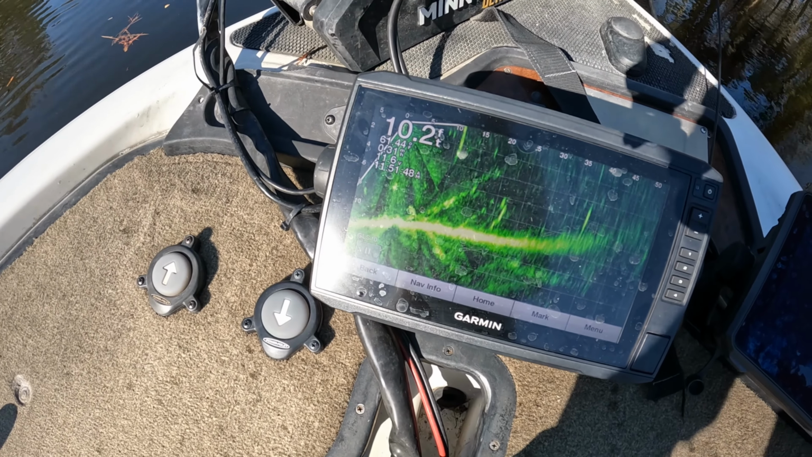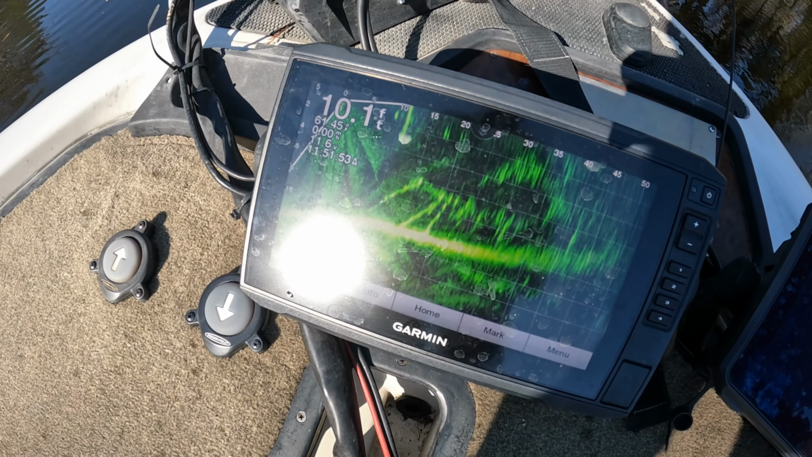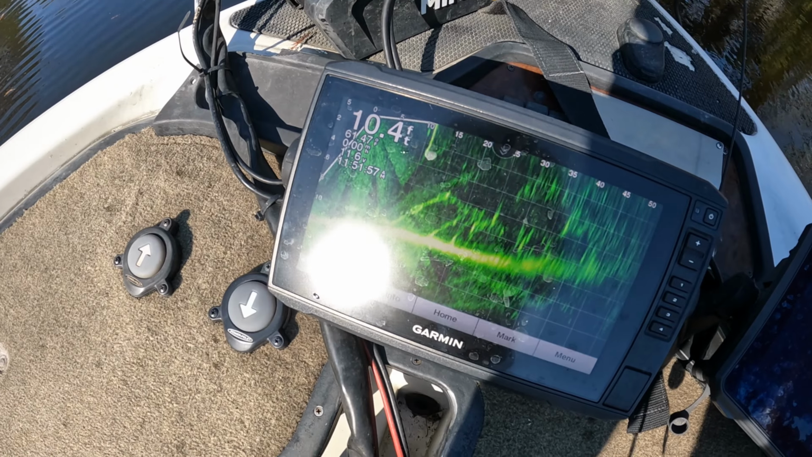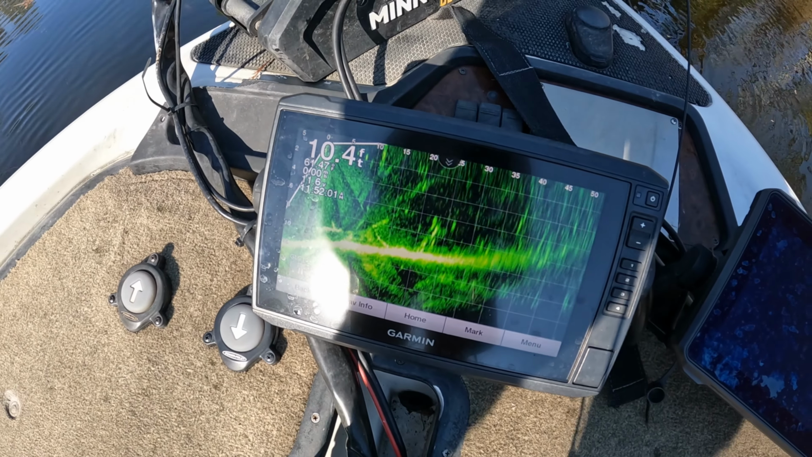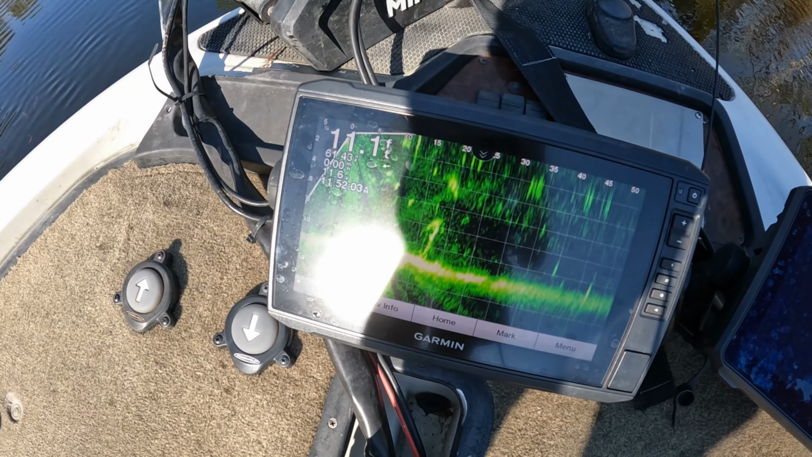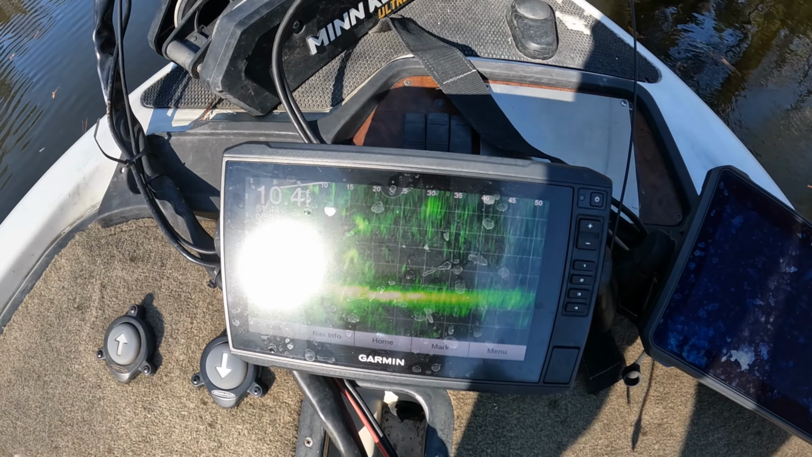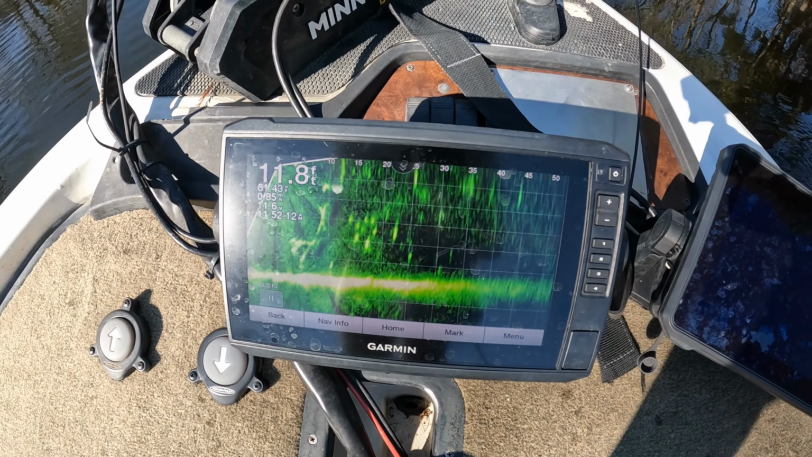So let's swing it around slowly. See there, you can see it even more with a big straight return with the branches coming off the bottom towards the bottom. So that's a tree. That's not fish, but that's something in a tidal river that you'd want to probably throw to, even though you may not even see fish on it, because those bass are going to get down really tight around that tree and just sit there. They're not going to move, and they're going to be hard to locate.